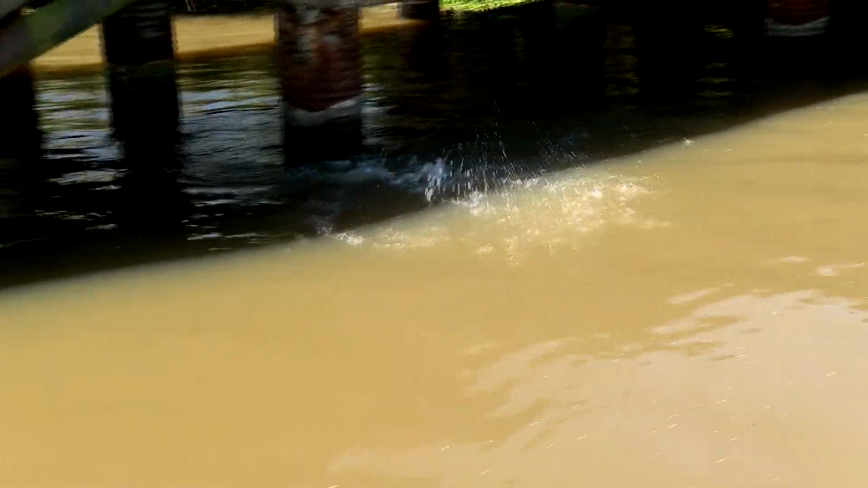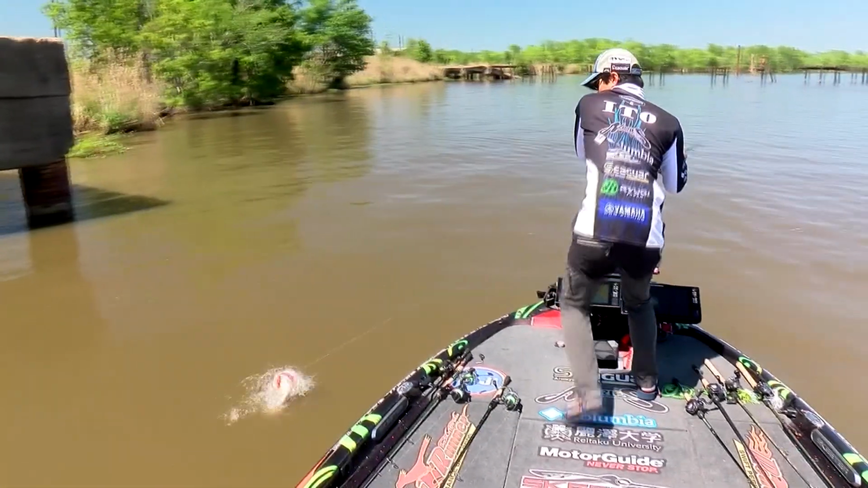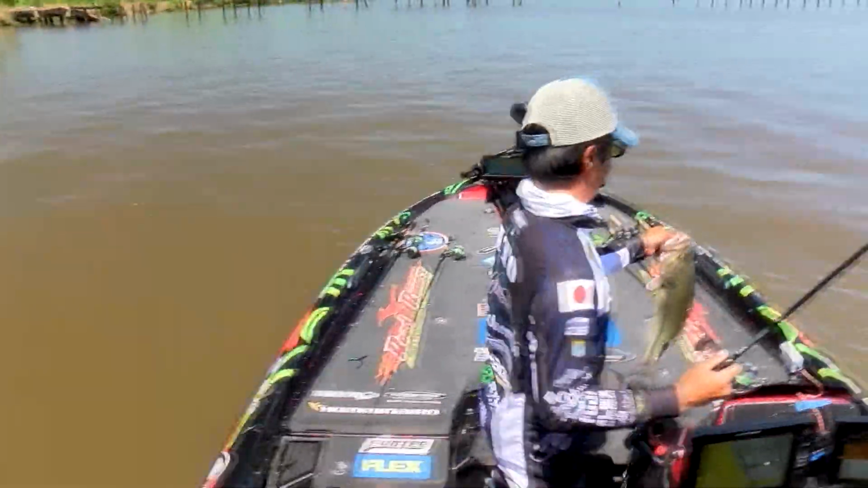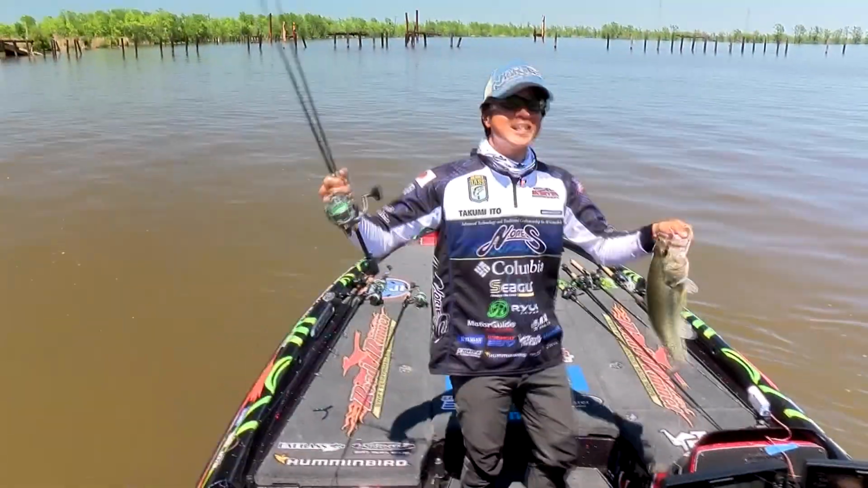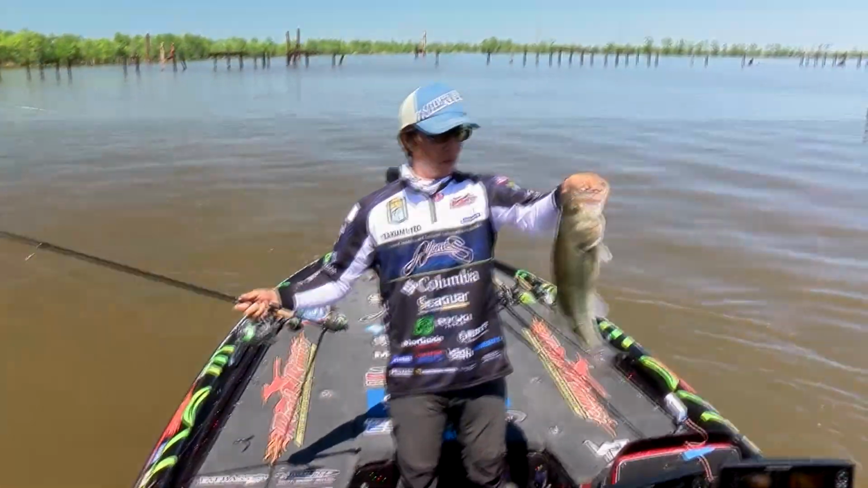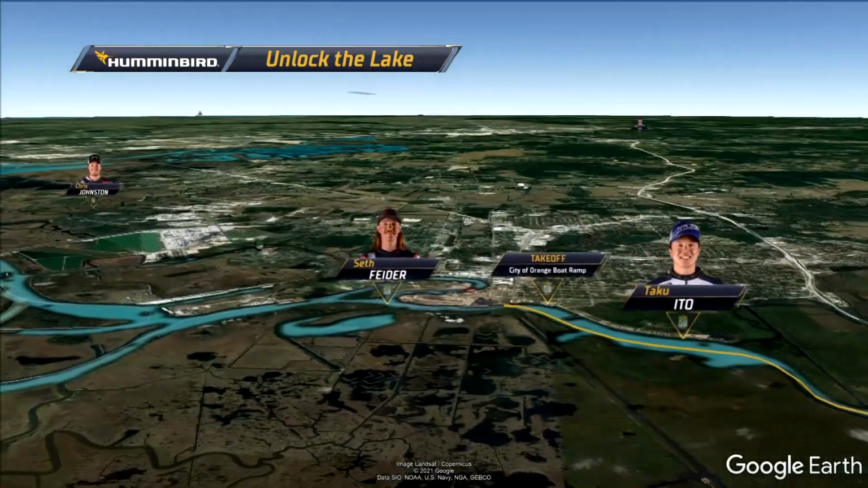230 was important, Tommy. He said sunny, no wind, tough fishing, no current. That's when Taku shines, and he delivered with this big fish. At the end of the day, it helped him get into that top 3. Otherwise, he might have been 4th, 5th, maybe 6th. And totally extraordinary to see him spend the majority of his day working this one broken bridge right here. That is an incredible amount of discipline for someone to do exactly that.